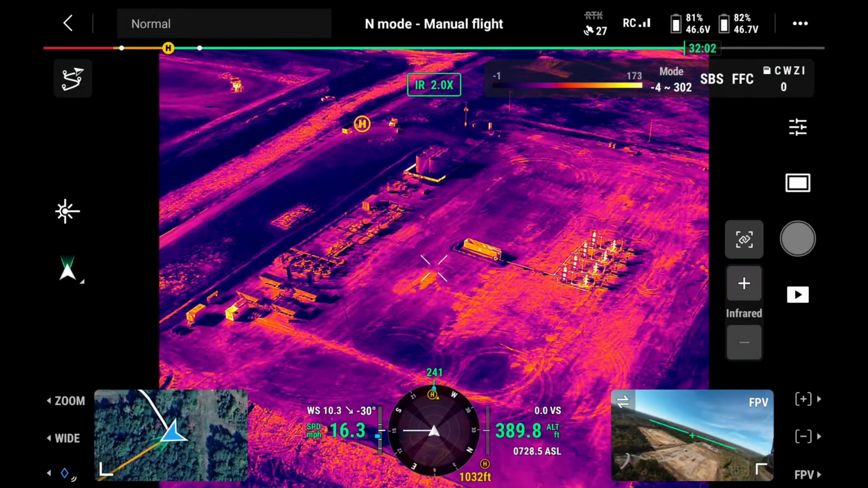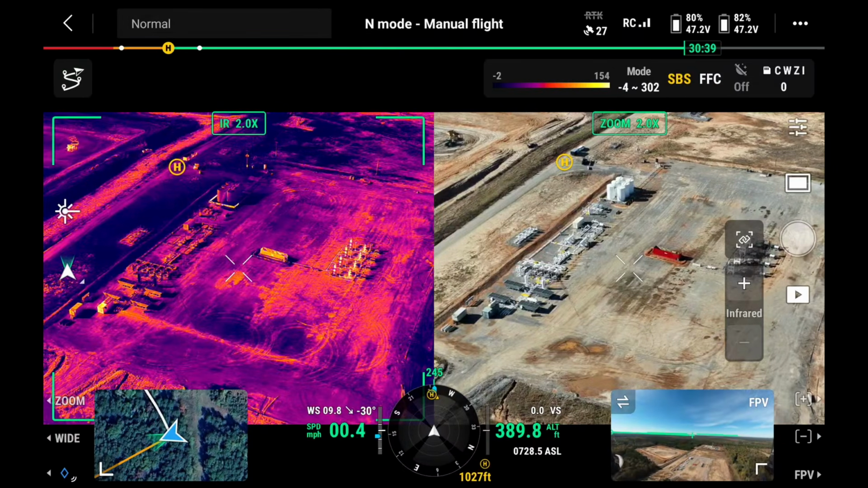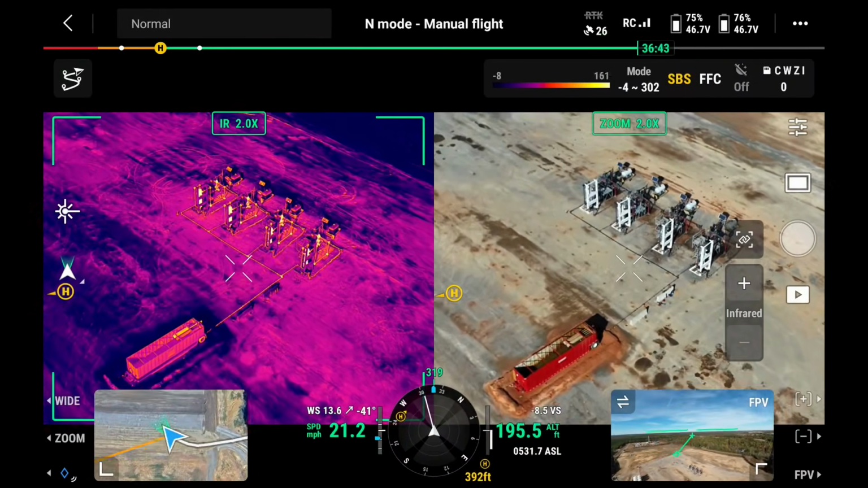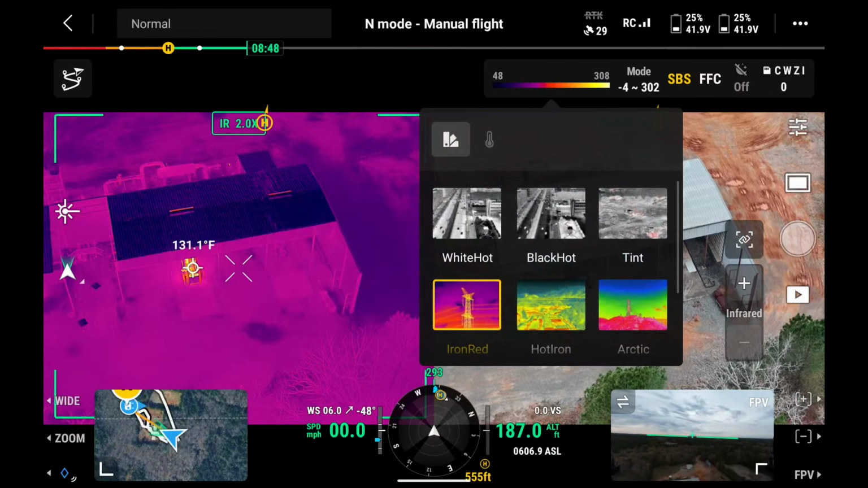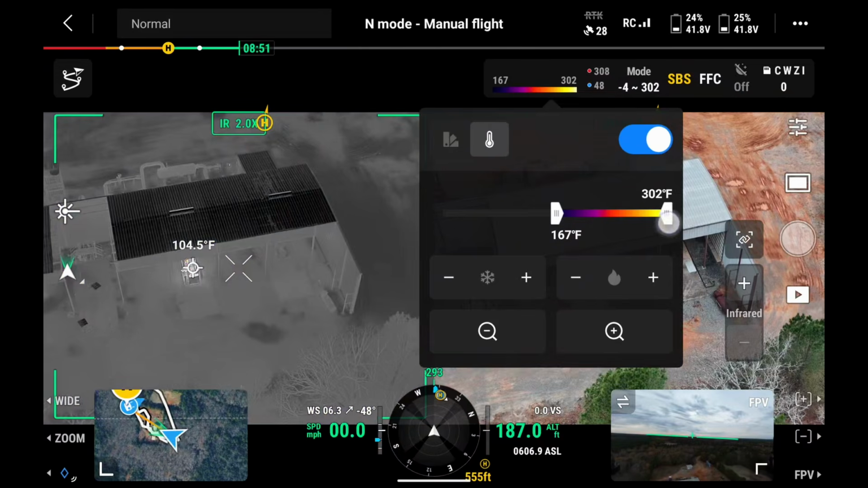Once you're in this mode, you can then hit the SBS button, which is side by side, where you have the visual on one side and the thermal on the other side. Also from the thermal, you can tap on different parts of the screen and you can see what the temperature is at that point. So if you're really curious about how hot a certain area is, you can tap and find that out. You could also change your range of temperature.